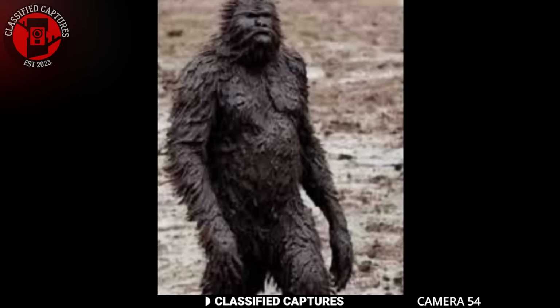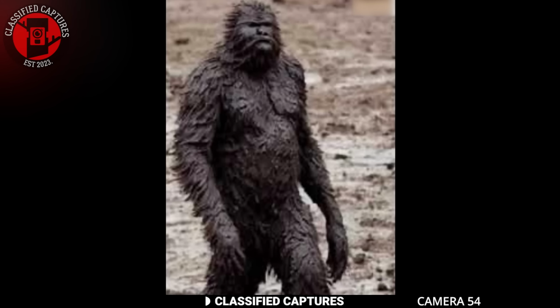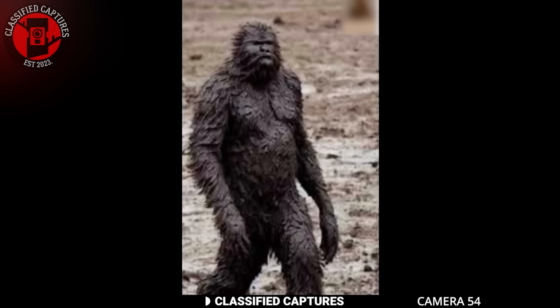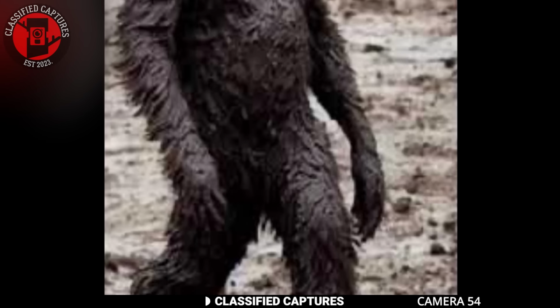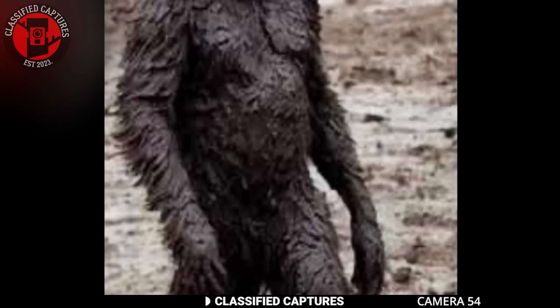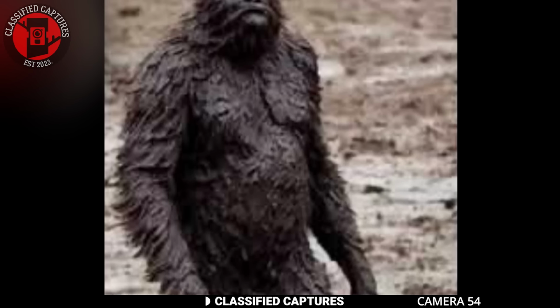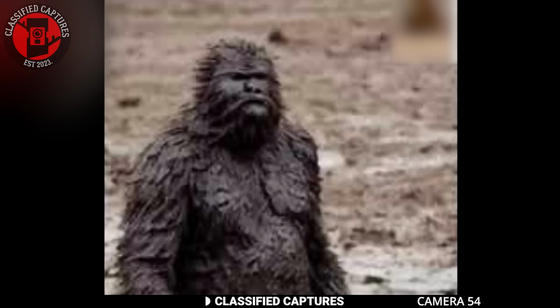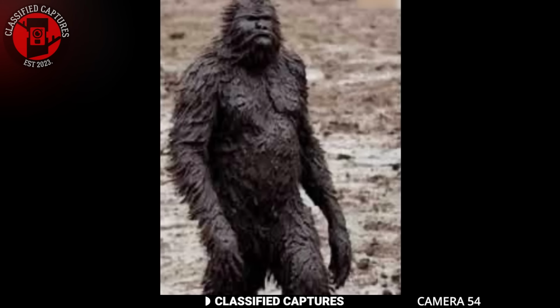This trail cam image was shared by a man claiming to have captured a Bigfoot. Take a look at the body proportions. It's undeniably intriguing. However, unlike the typical Bigfoot sightings we've seen, this creature doesn't have the distinct domed head, and its body size is noticeably smaller than the massive figures we usually associate with Bigfoot.